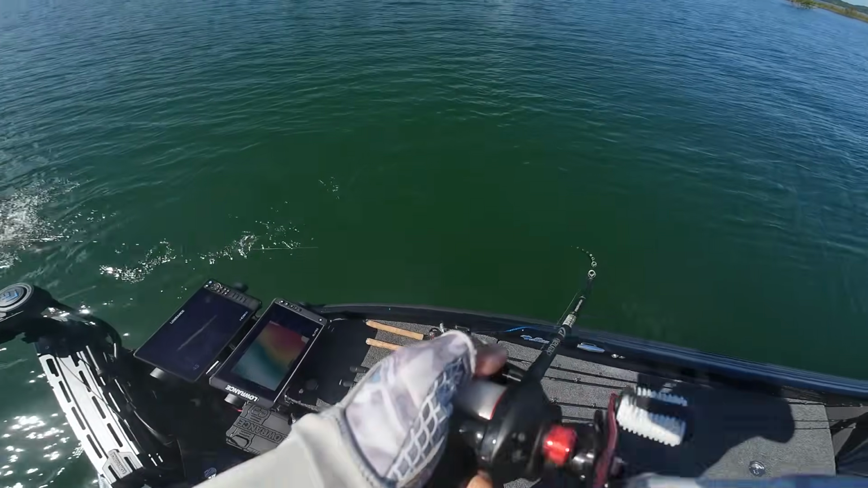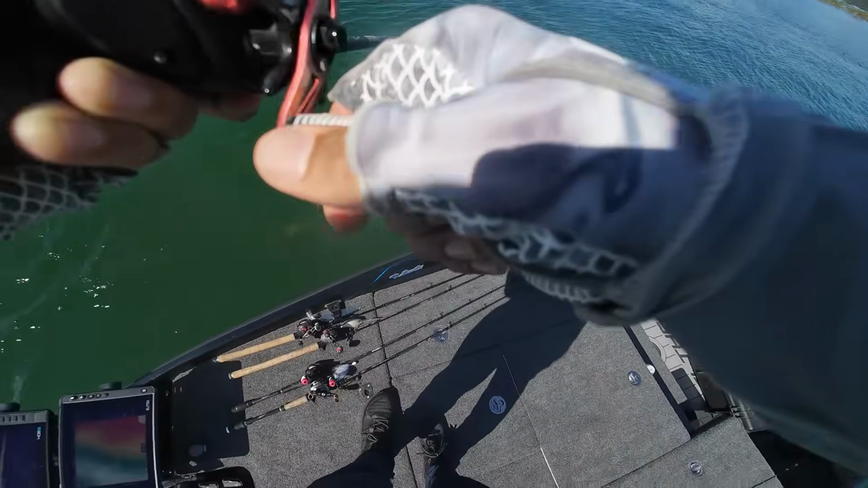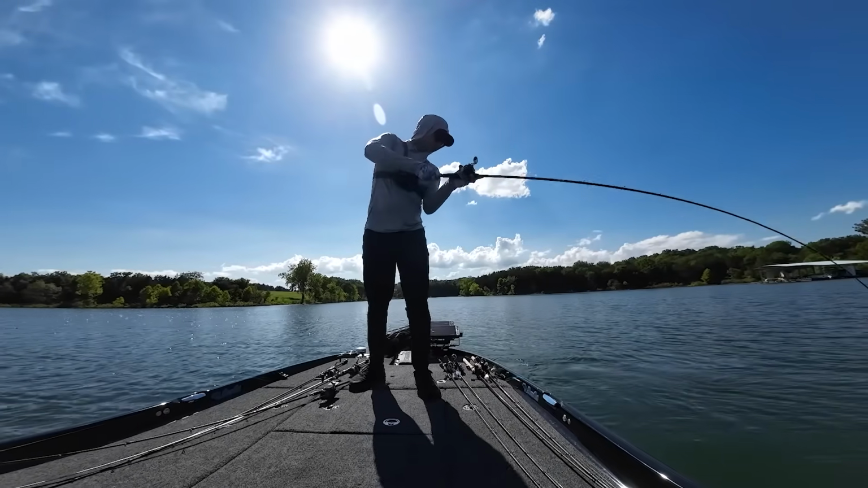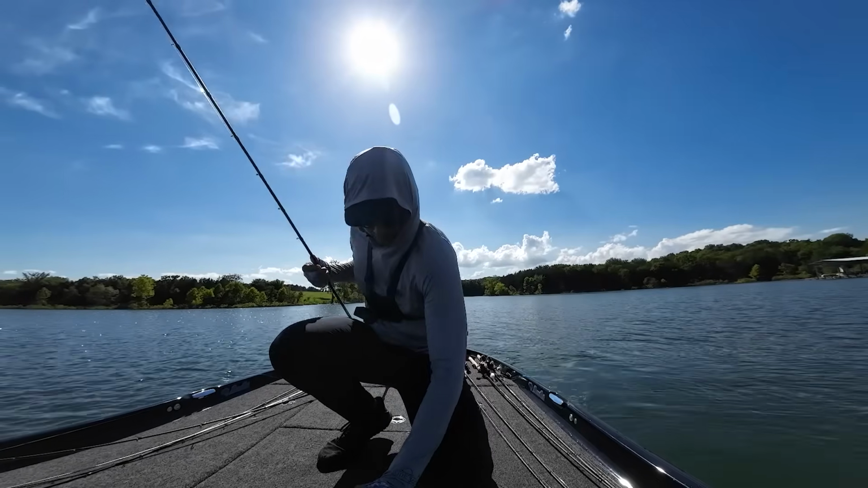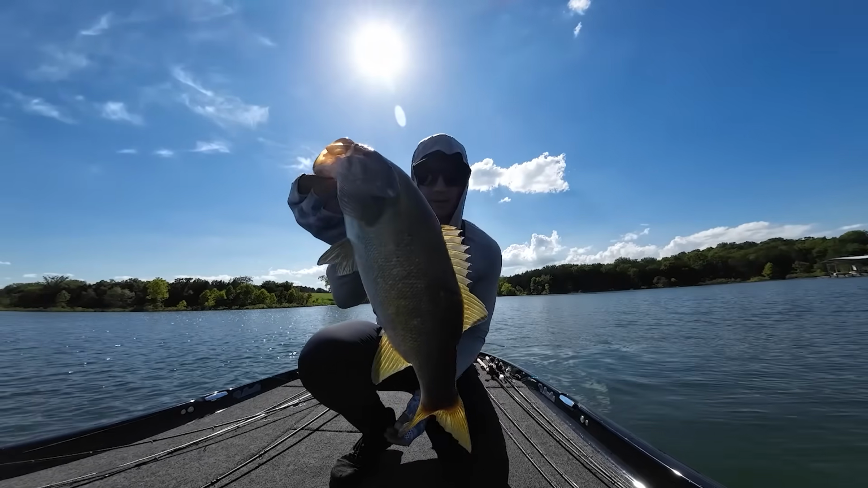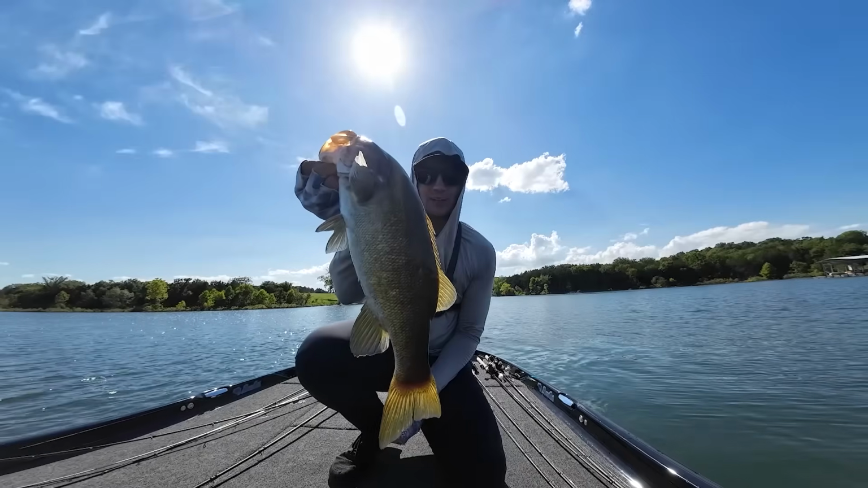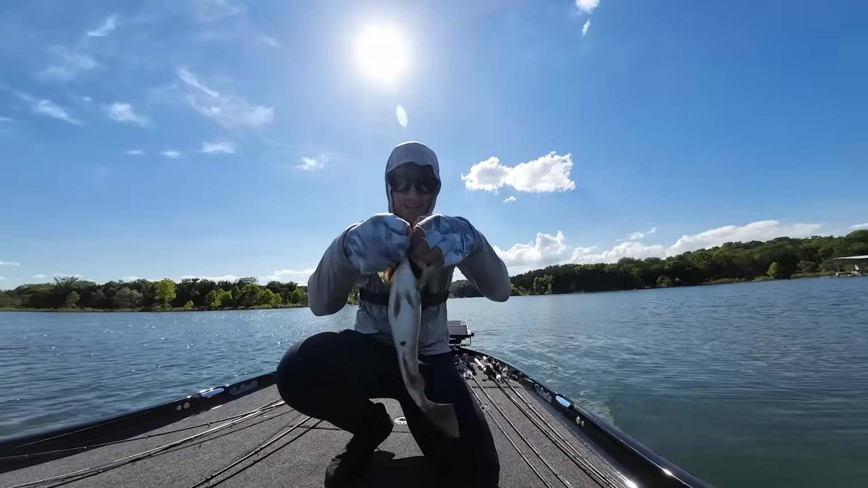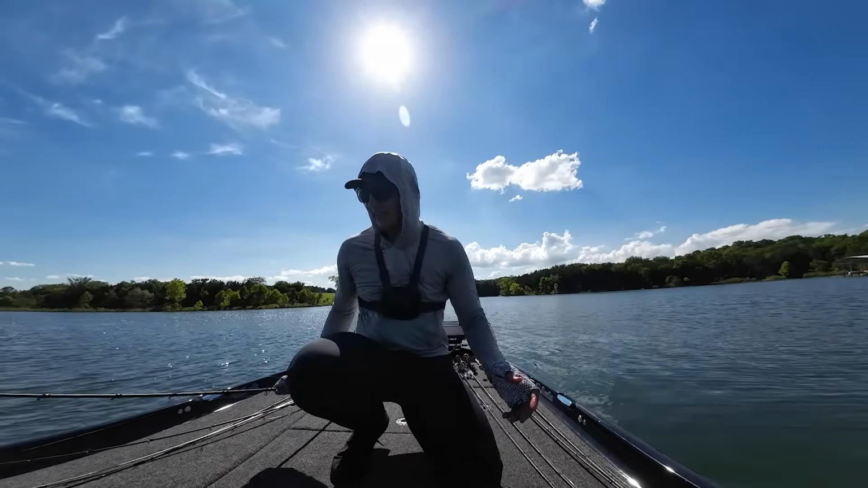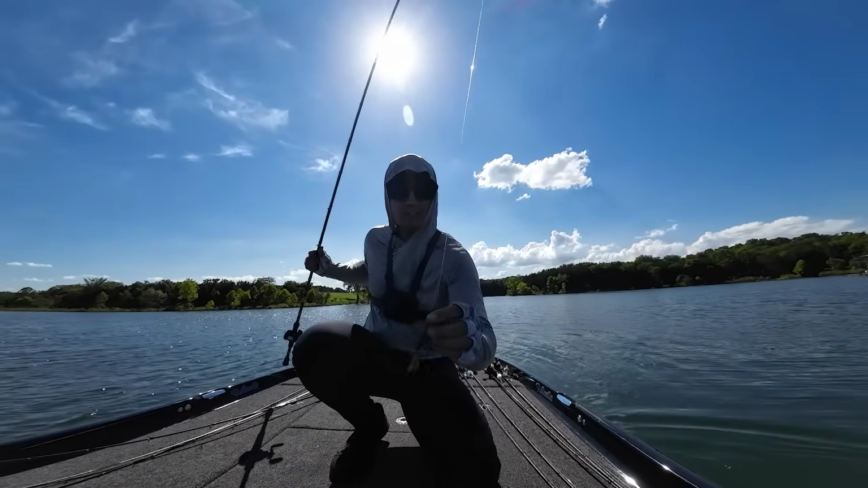Just had to tie on the jig and go to town. That's actually a big smallie. I was not expecting to catch a smallie doing this. Good fish too. So I'm talking about right there, guys, using the Tyler Williams approach to put some nice fish in the boat. That is a beautiful smallmouth bass on the jig. My goodness, fish of the moment, offshore jig right here, guys.